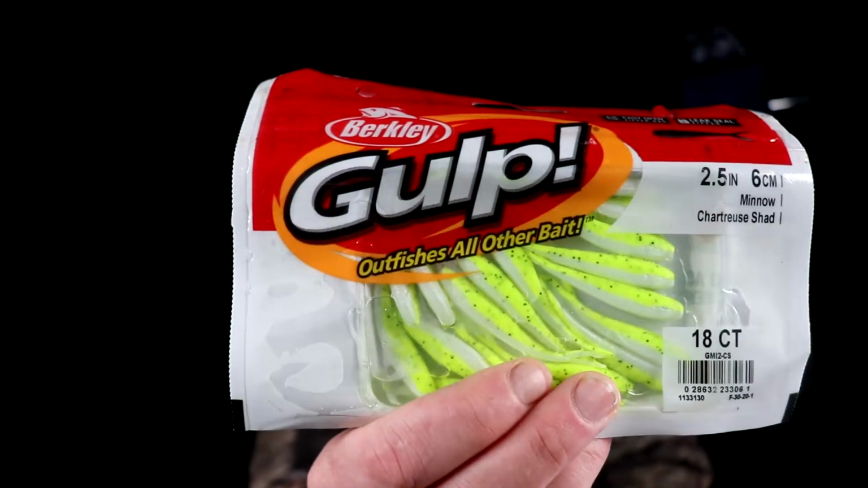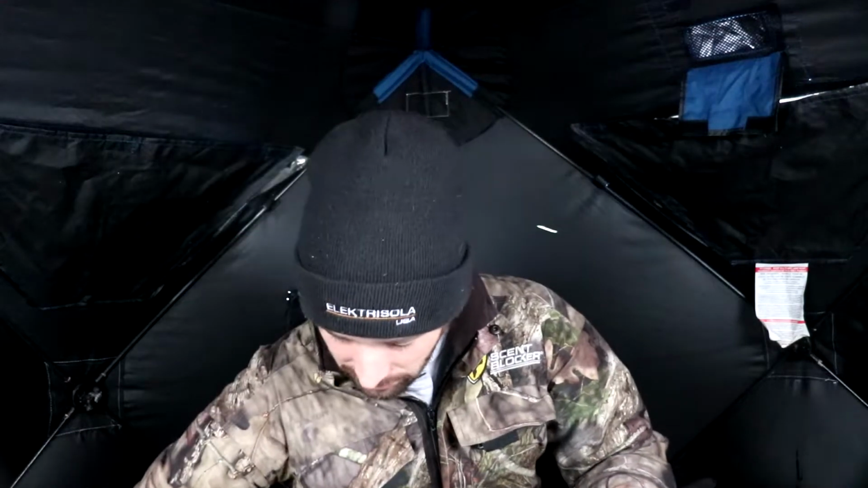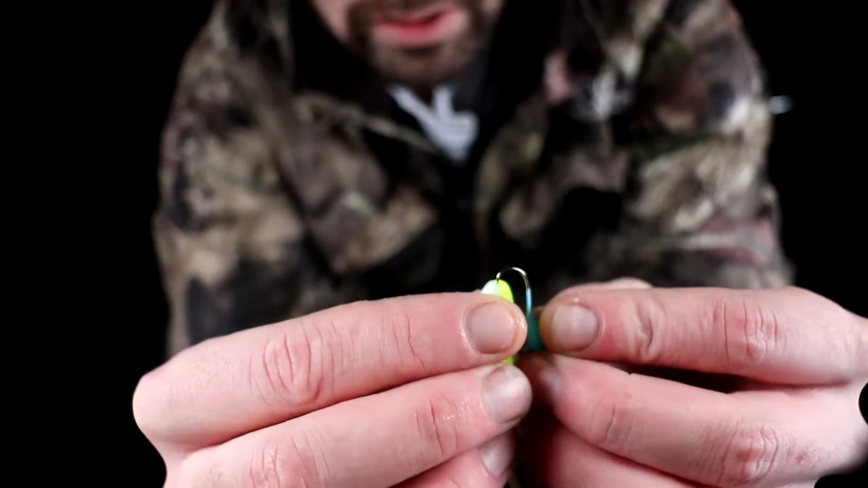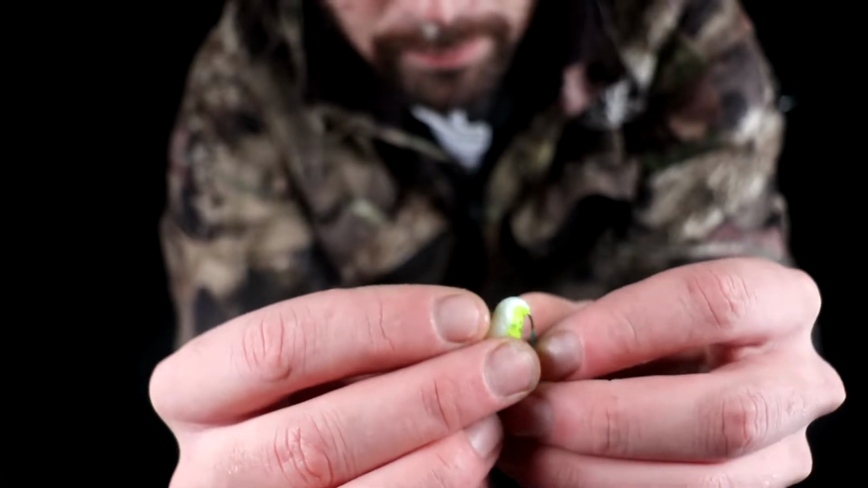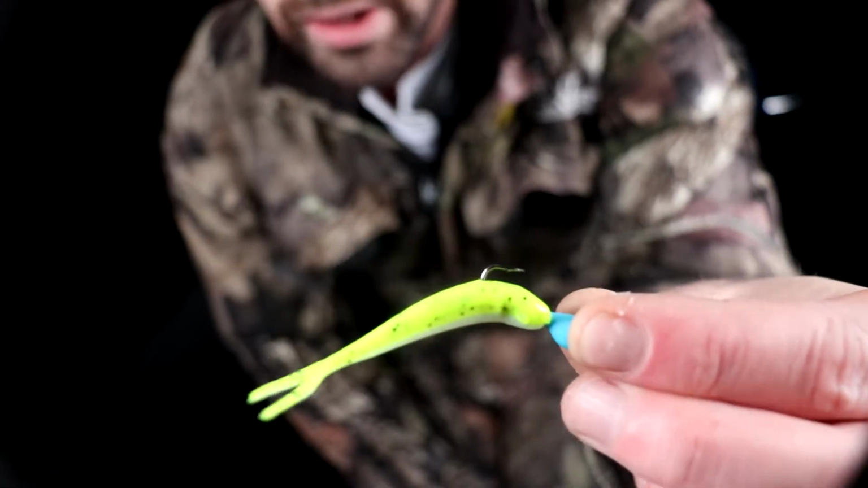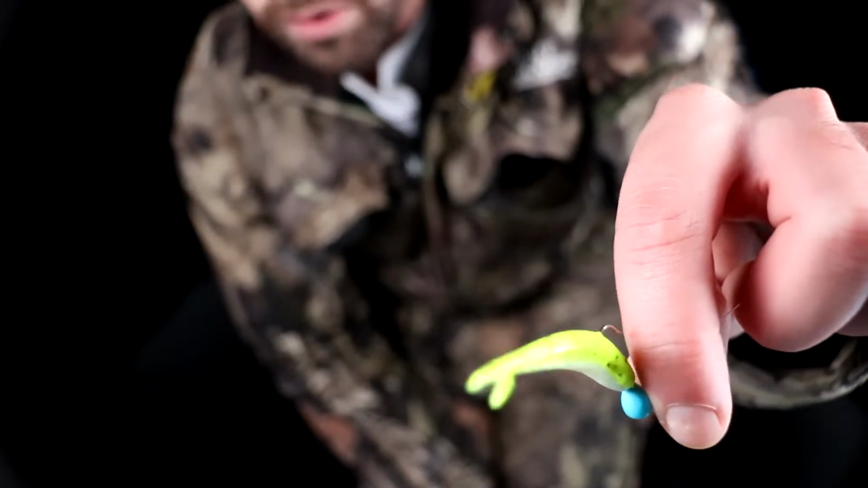Now these are 2.5-inch chartreuse minnows from Gulp, and I bought these actually specifically for this pond. And I know earlier I said I literally have never caught a fish here before, so I really don't know what lure to use, but when I saw these I'm like, you know what, I have the perfect place to throw these and test them out. I'm just gonna rig it up through the head like that. And there we go. A super simple bait. And hopefully I can catch some smallmouth with it.